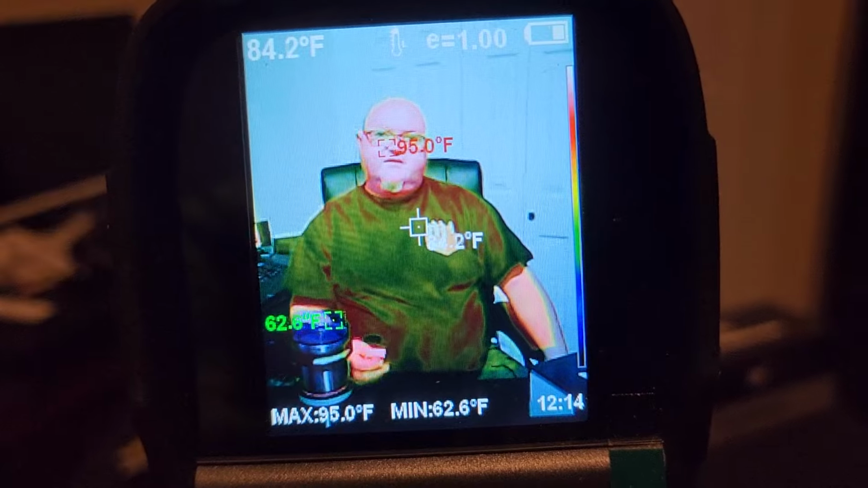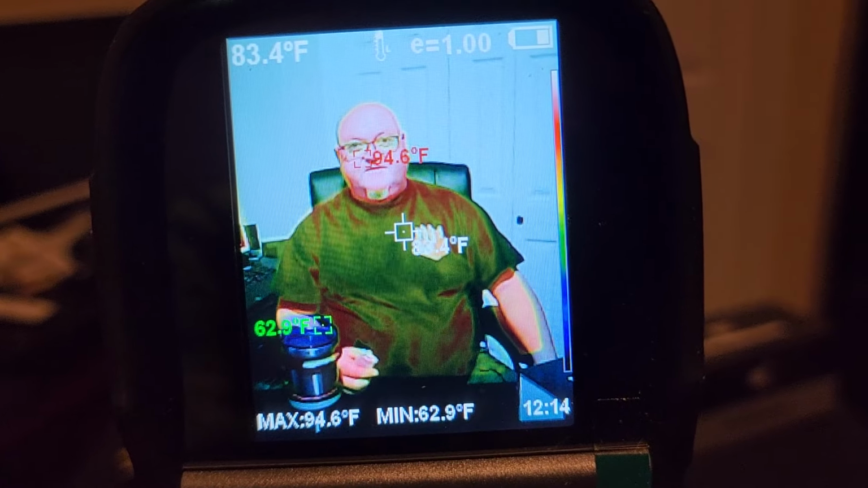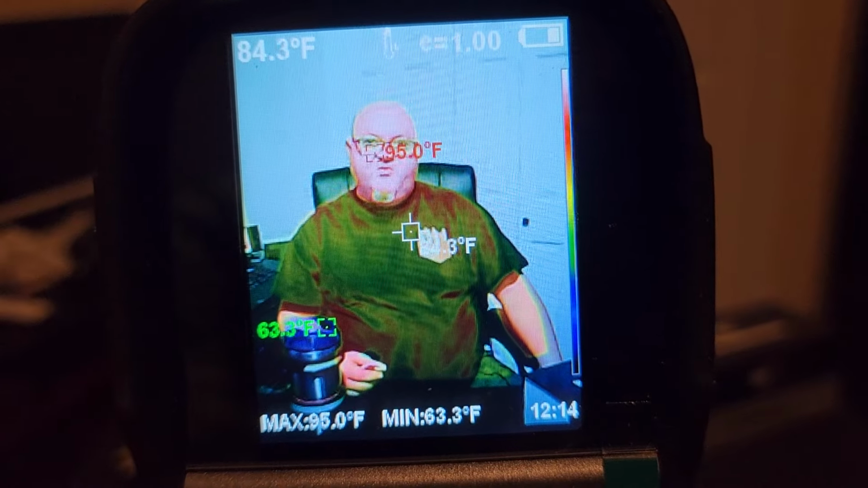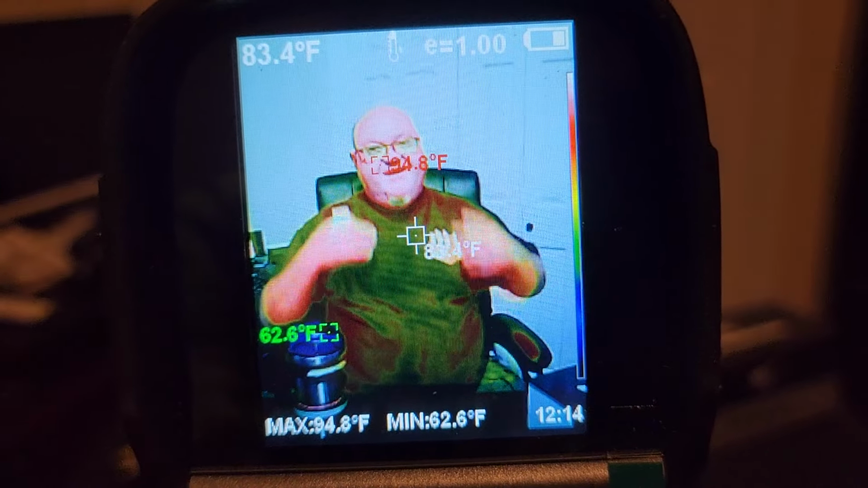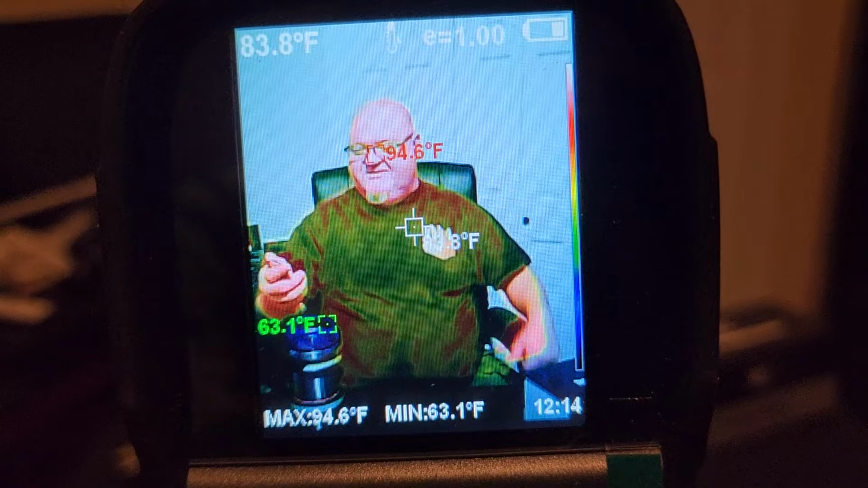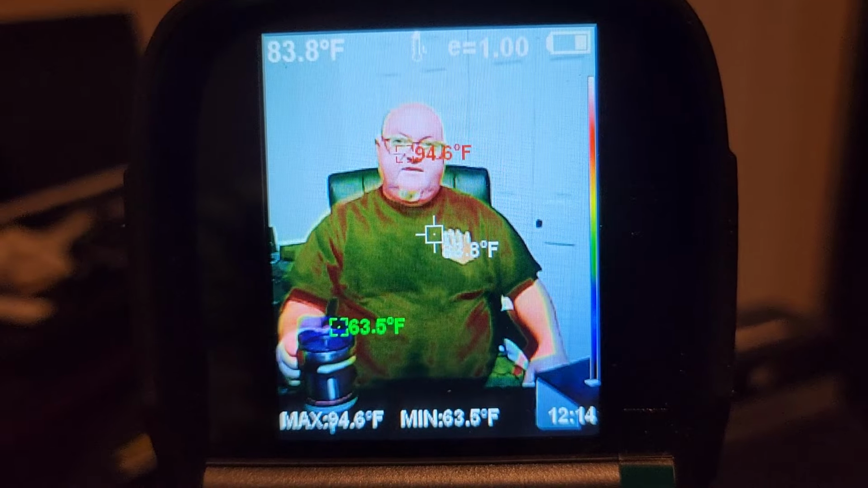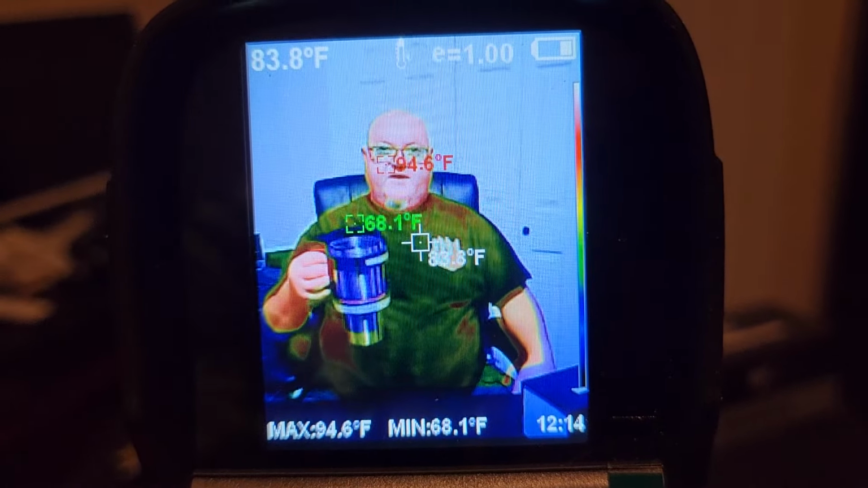All right, so to show you guys just how well this thing works, my girlfriend has my phone on a tripod, and she is holding the thermal camera right in front of it, and I'm on video here. I've got a remote for my ceiling fan up there. I'm going to turn this off in just a second, and then I've got a cold glass of water right here, and you guys will be able to see my mouth turning bluish.